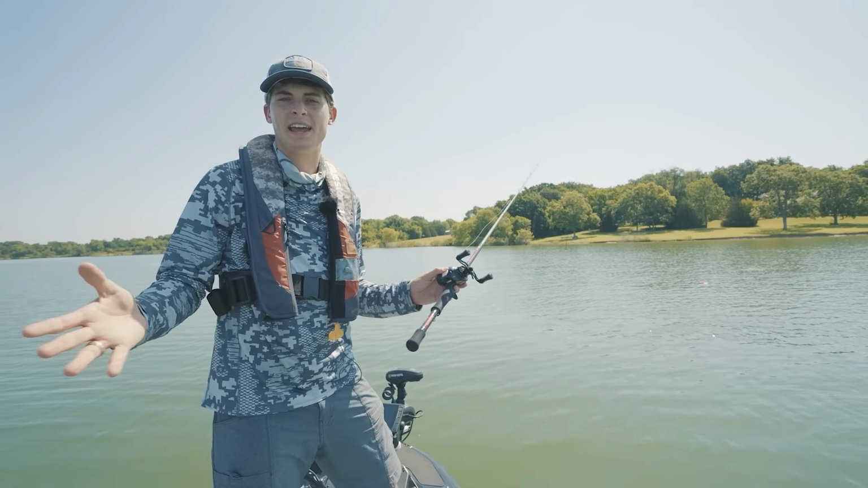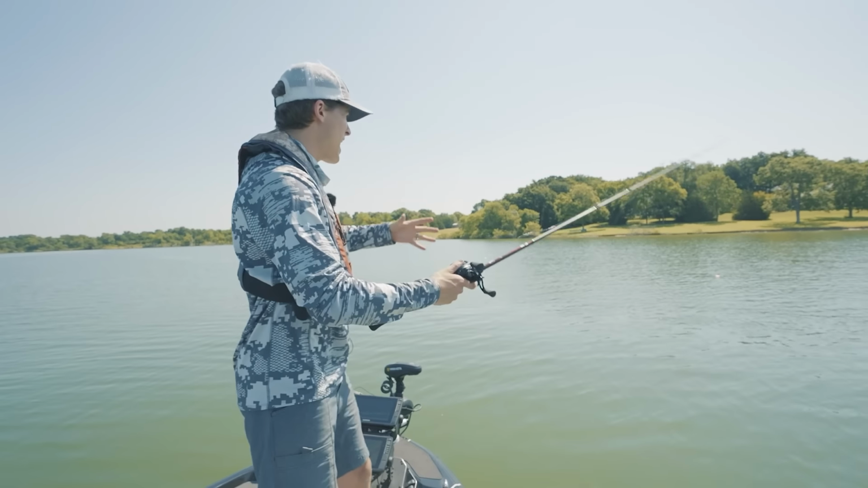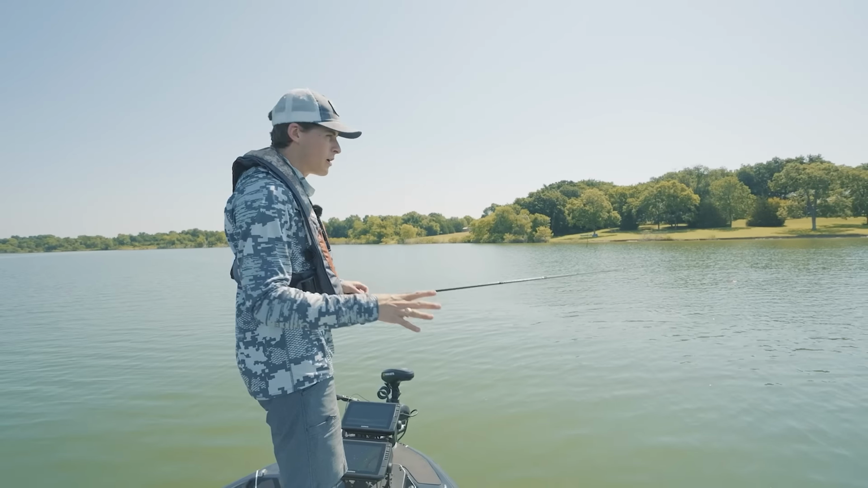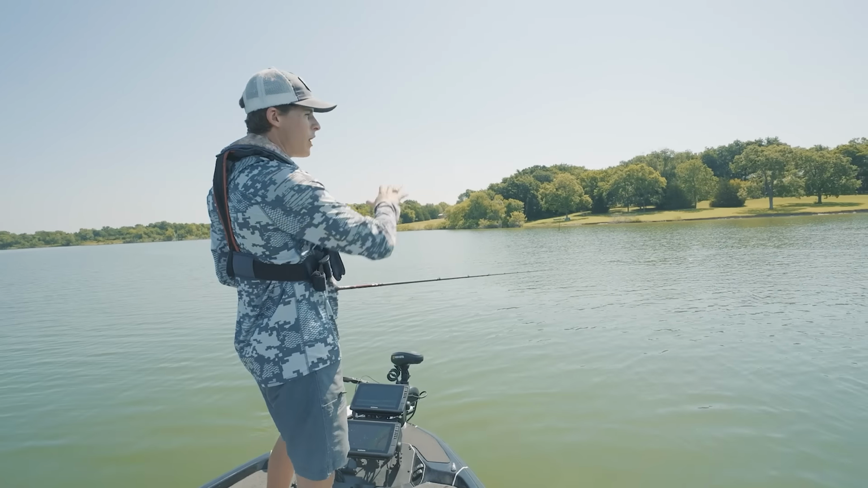It might seem daunting at the start when you talk about offshore fishing. I don't even know what I'm looking for out here, but as soon as you understand your electronics, you can feel a lot more confident with pinpointing areas that are off of the bank.